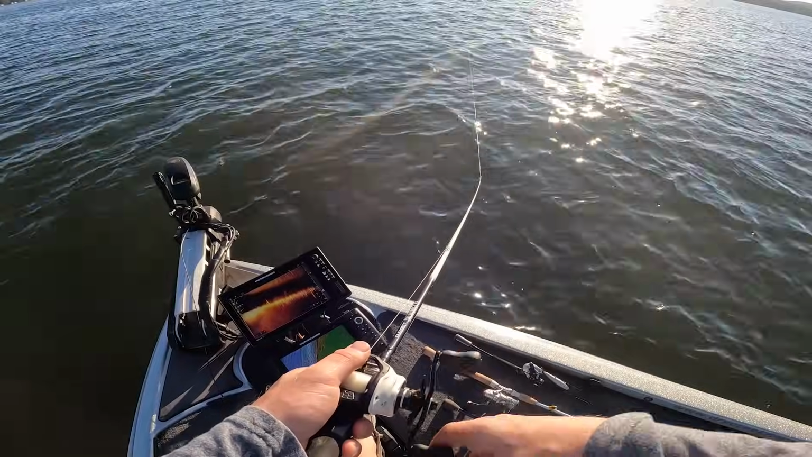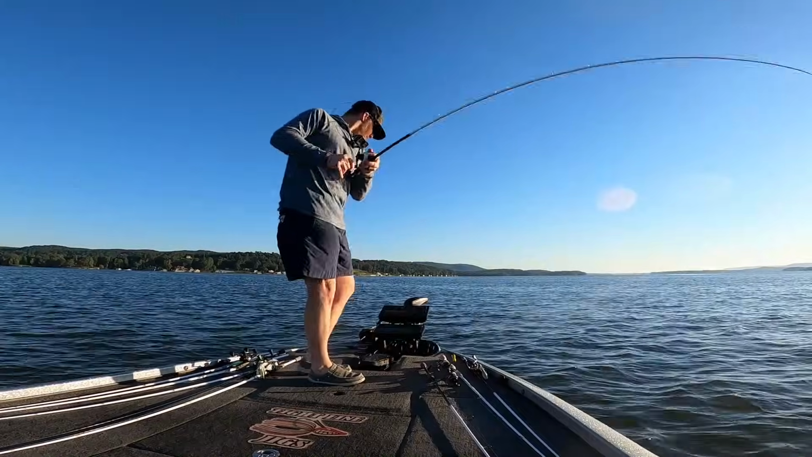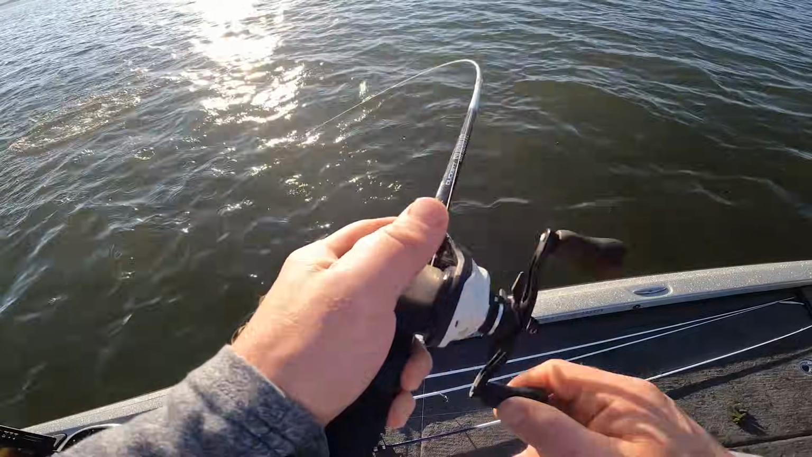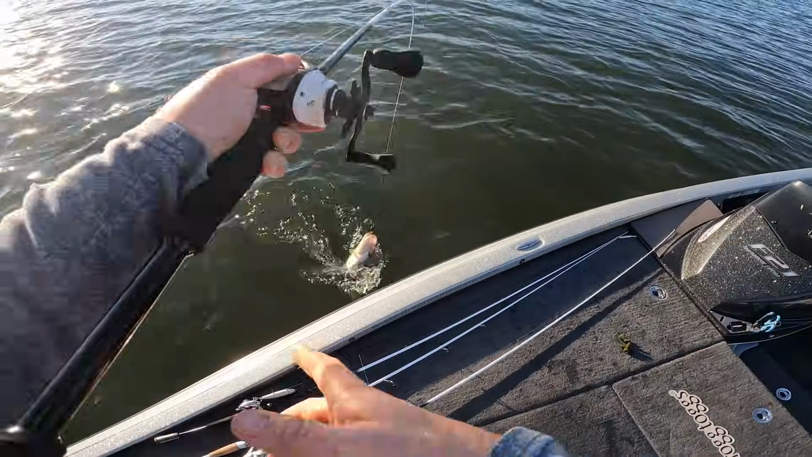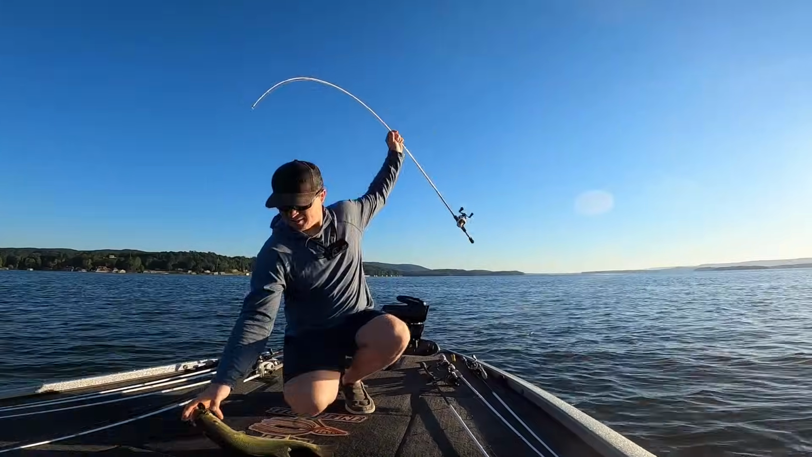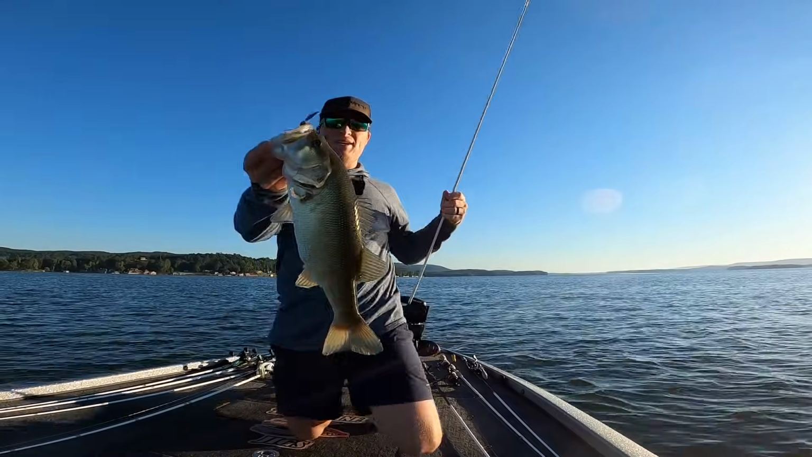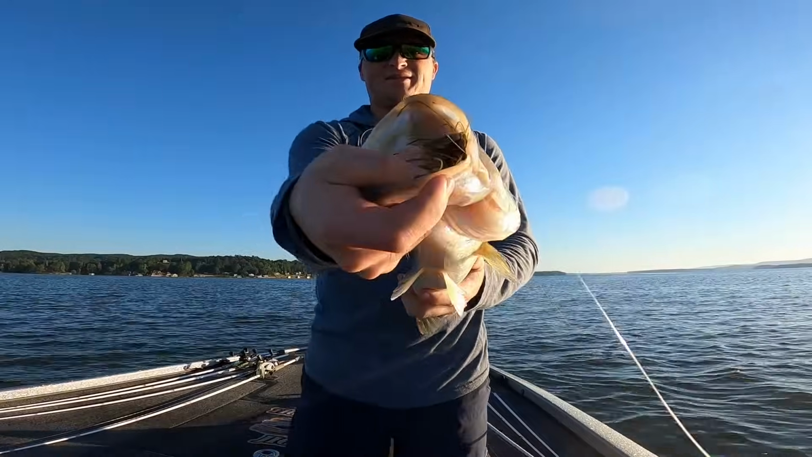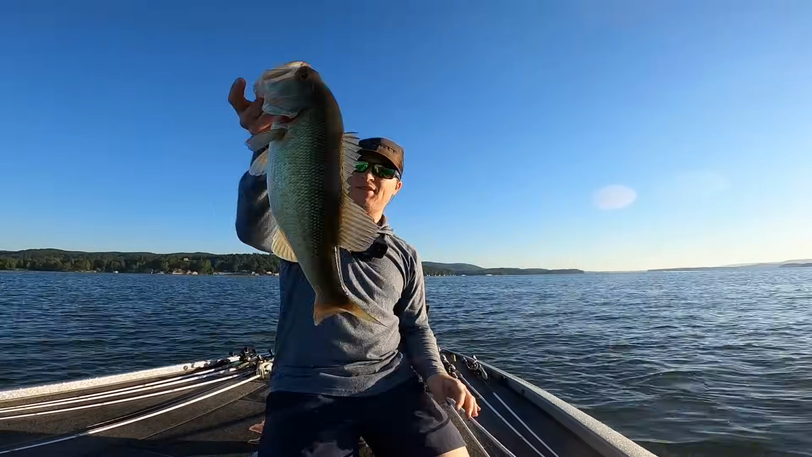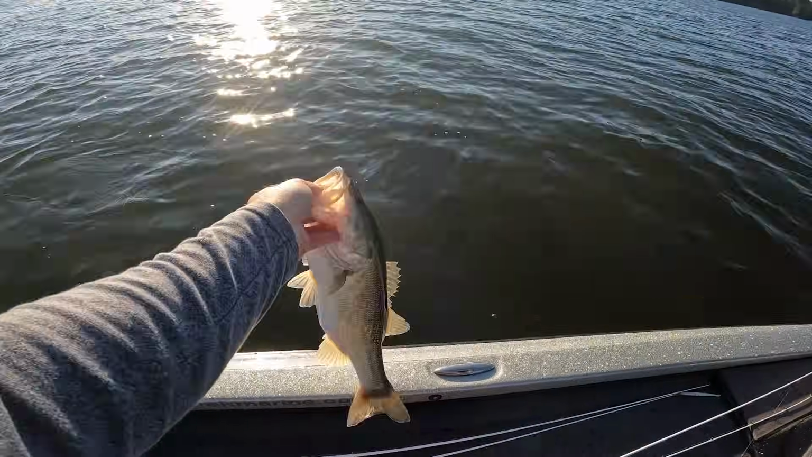Those have got to be bass right there. That's a bass. Woo! Healthy bass. Get up here. It's like every time I see them start moving on the Megalive, I throw my chatterbait in there, and that's all she wrote.